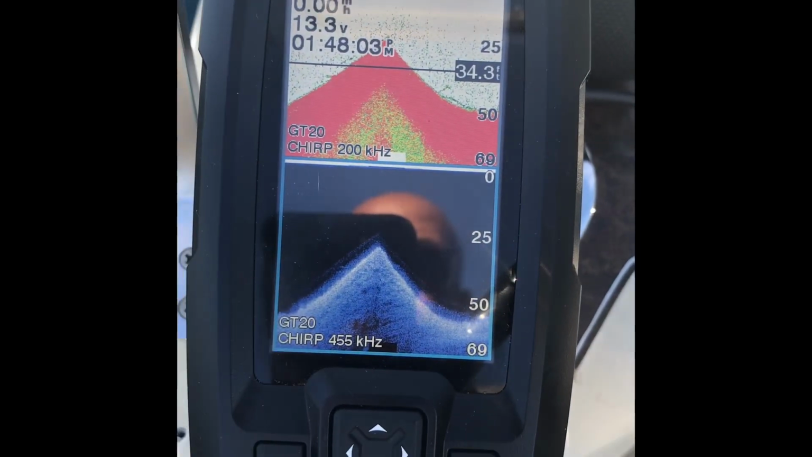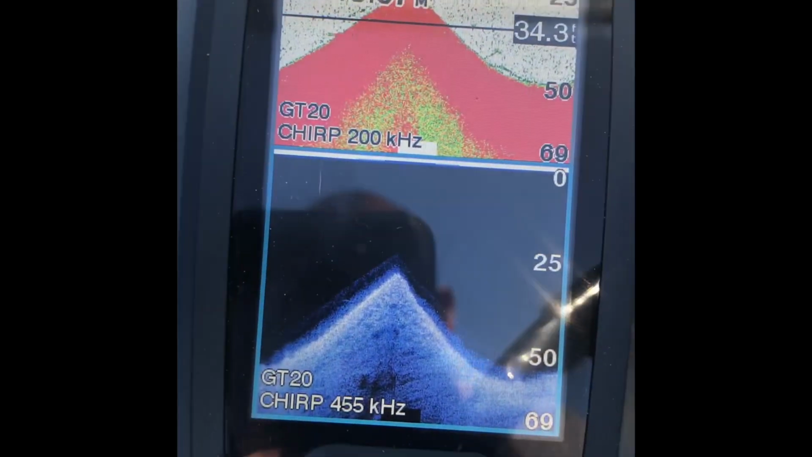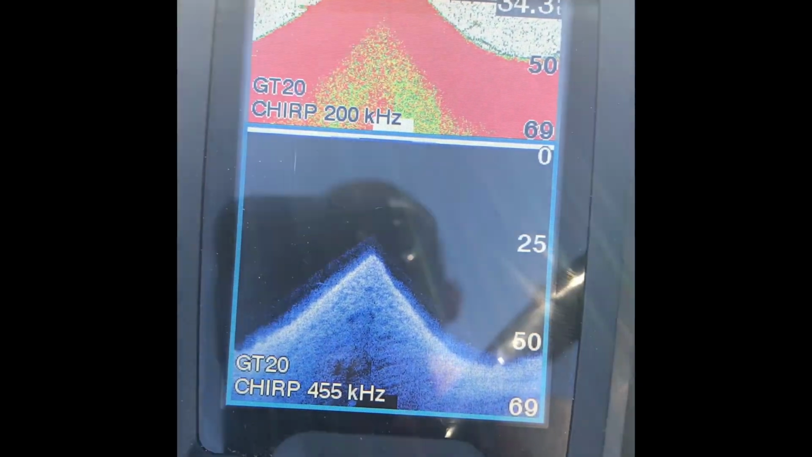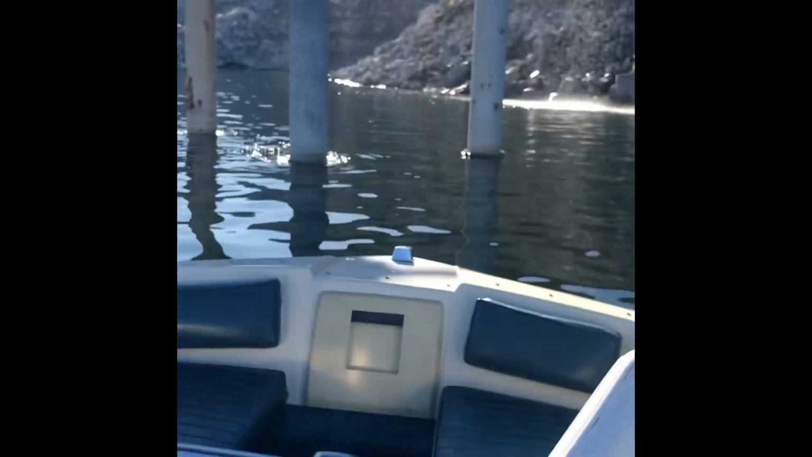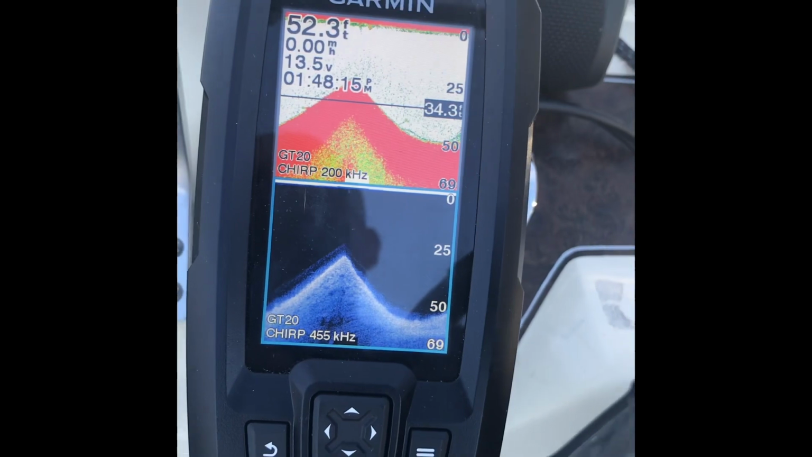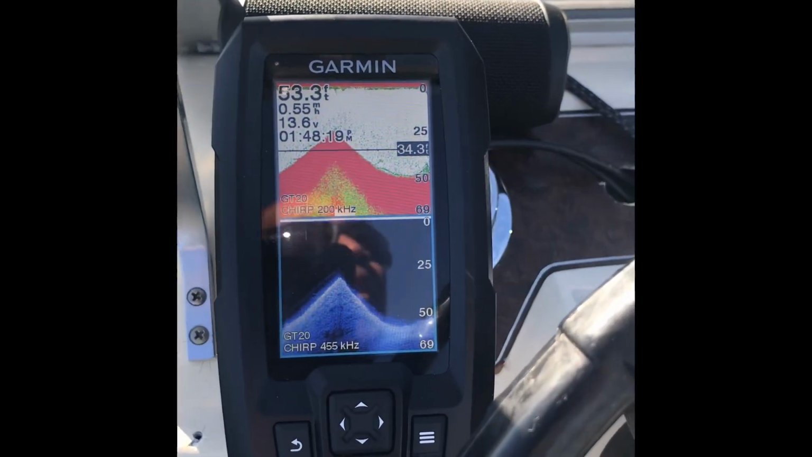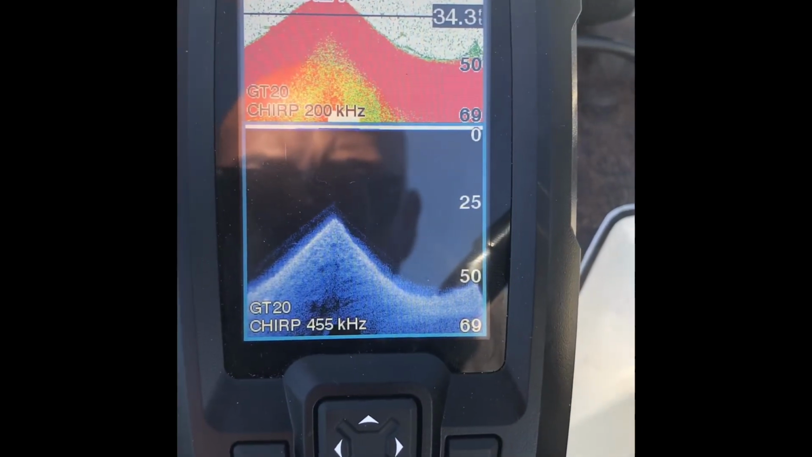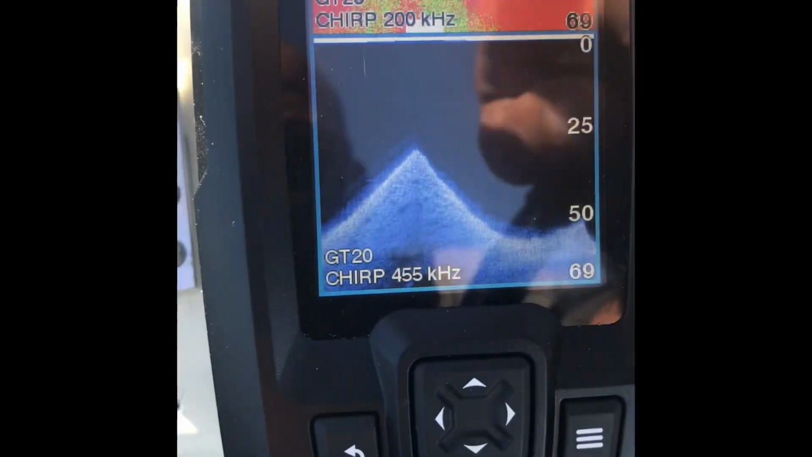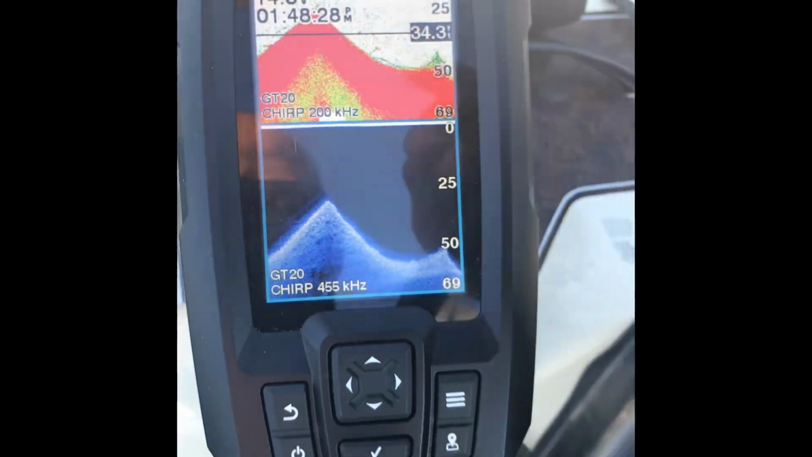Yeah, I'm getting some really good, this is a really good fish finder. I'm getting some really good readings off the bottom. I never knew that was right there. Oh crap, I have to run in, too busy looking at the fish finder. I gotta go back over here. What I saw, I think over here, there's some fish over here. Let me go check it out.